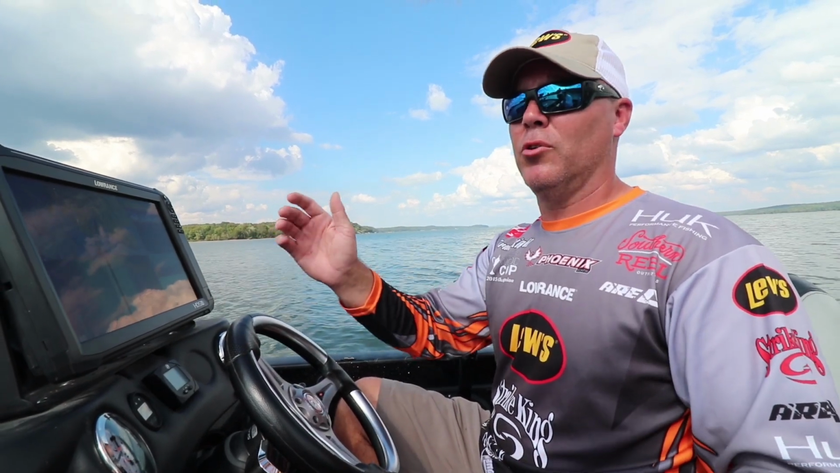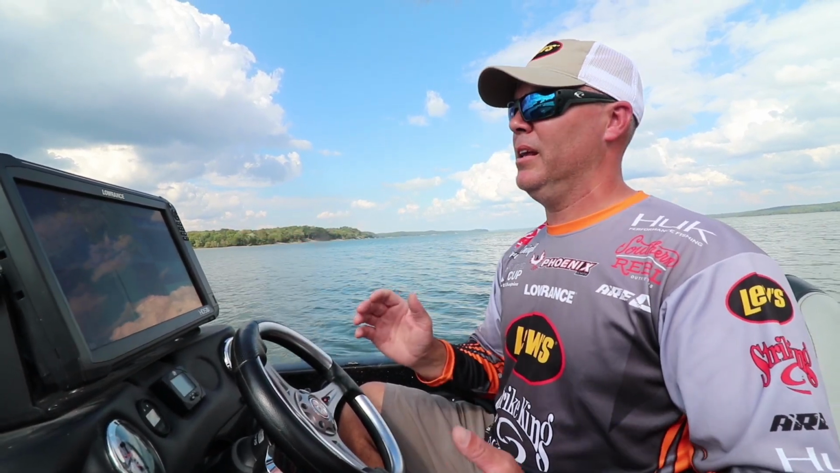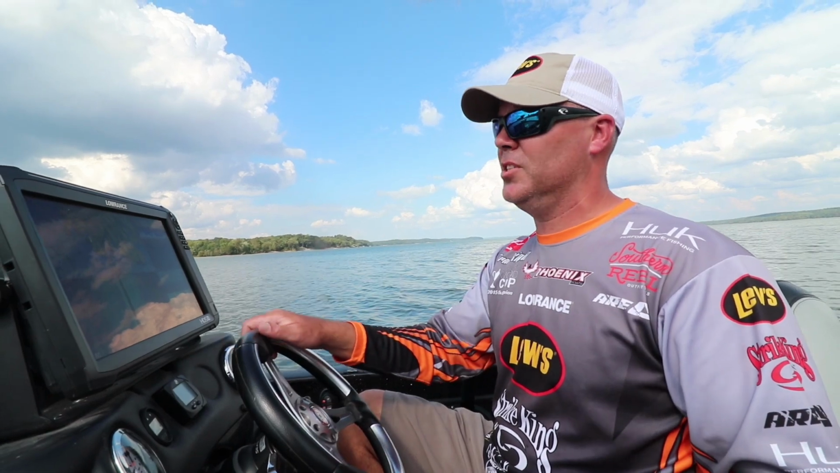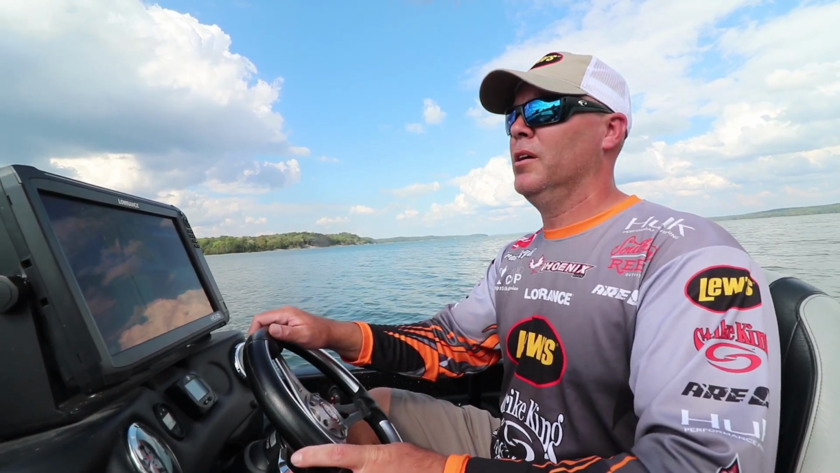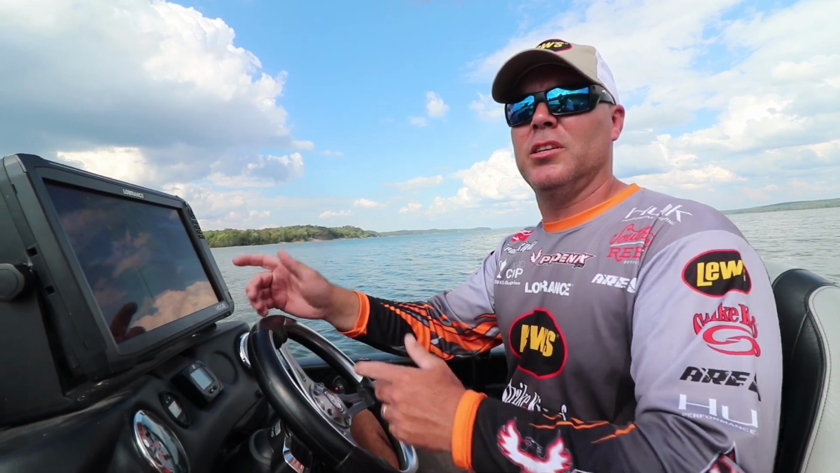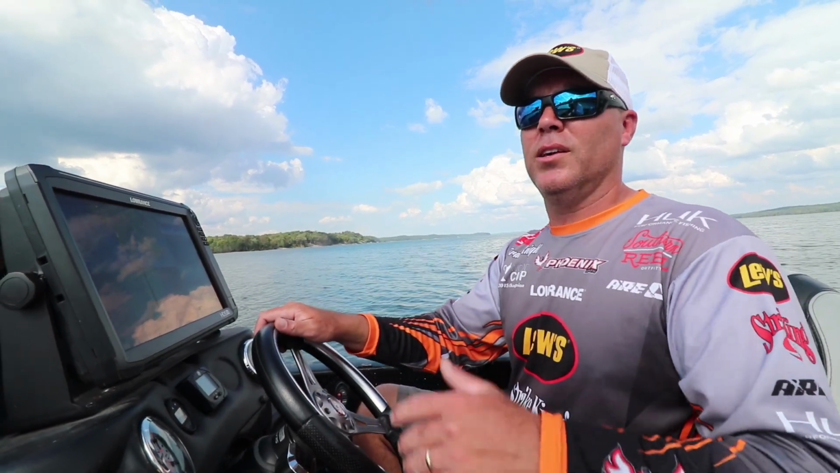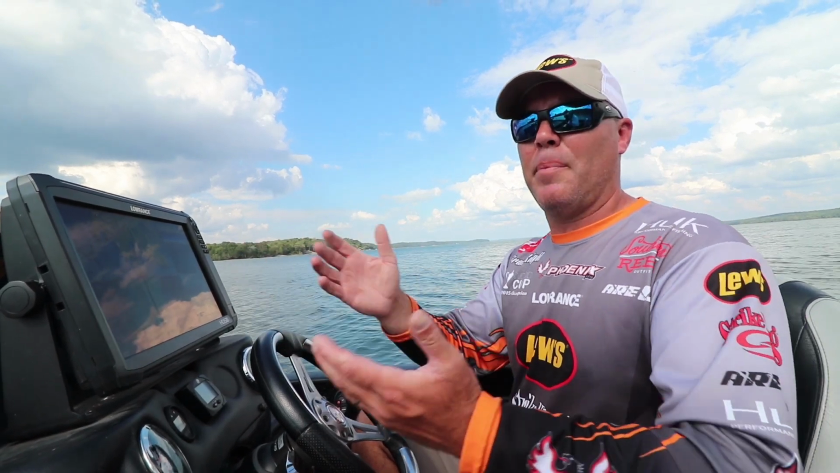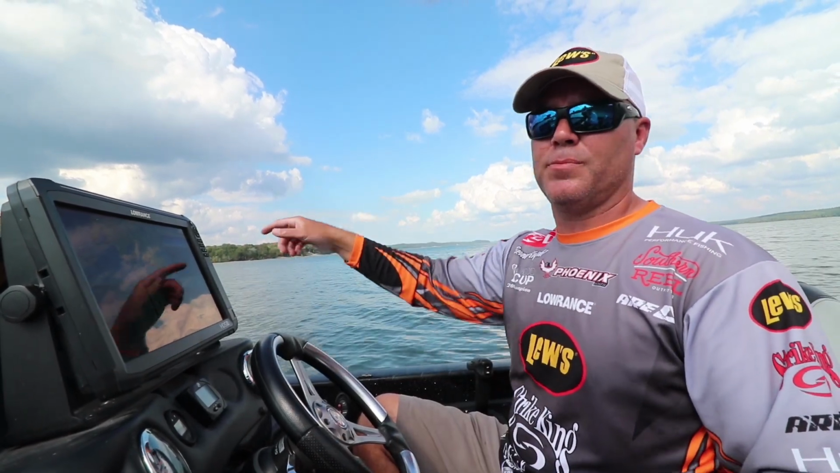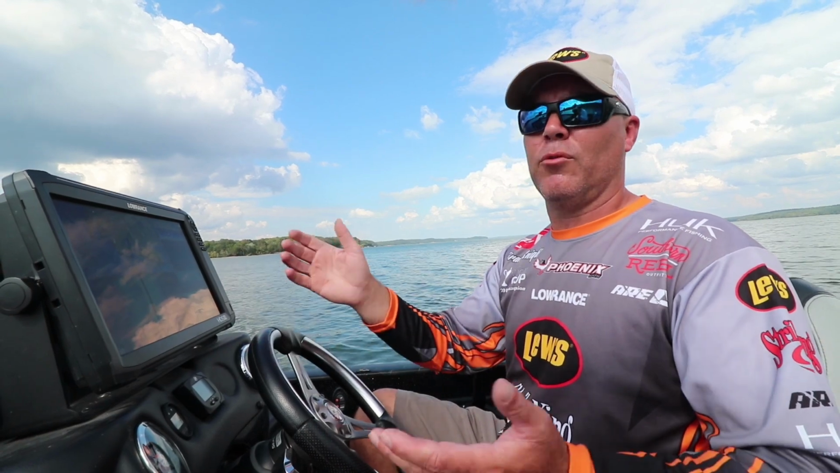And I can name that waypoint brush pile, rock pile, and I can come back at a later time and fish it. And I can't tell you how many times that has paid off for me and put fish in the boat, where you might just pull up and catch that one good one that you need, or you've got 4 fish and you need a limit and you know, hey, there's a brush pile over here. Or you kind of get on that pattern and now you can run to different brush piles that are more isolated that not everybody's able to see.